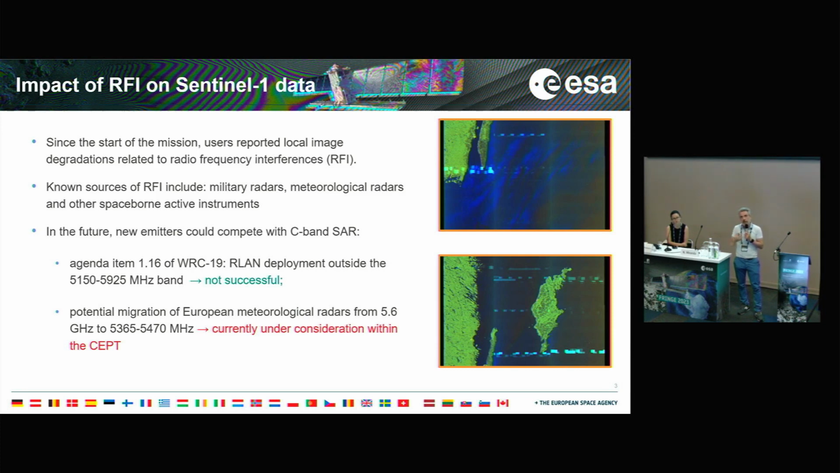We know also that other bands are even more affected, for instance L-band, where ALOS and also SAOCOM sensors already foresee a mitigation of the RFI in their operational processors. That's why, in the end, we decided to implement this RFI mitigation also in the Sentinel-1 processor, even considering that in the future the situation could be even worse if some services that are now outside the C-band migrate into this band used for Earth observation, even worsening the situation.